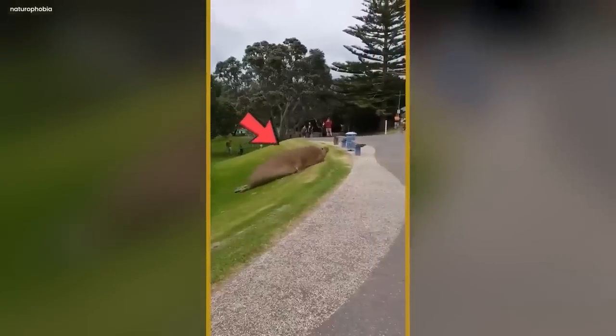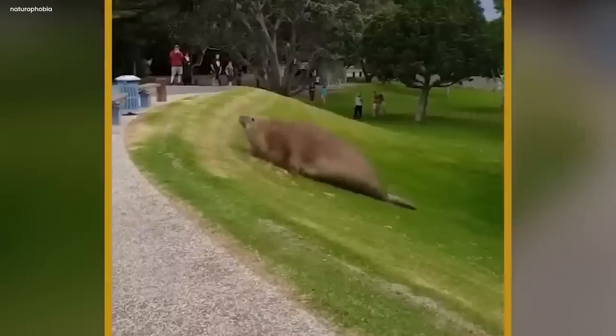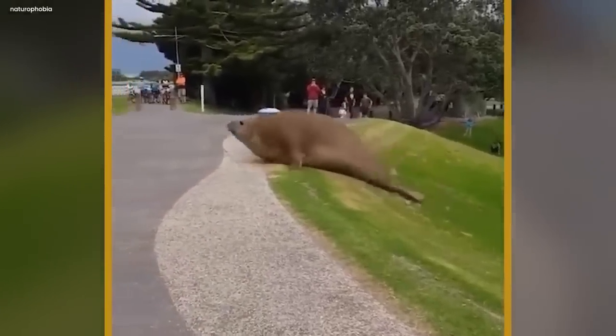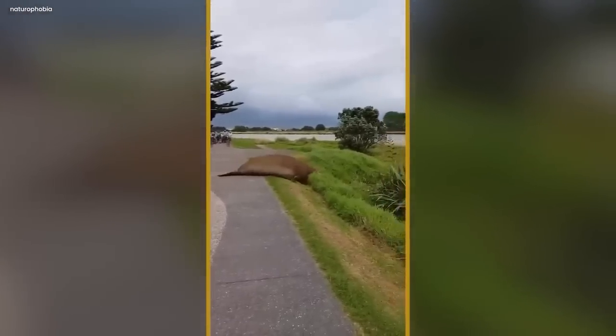It felt as if it had emerged from the depths of the ocean, breaking free from the water to explore the land. In that strange and bright moment, the park transformed into a place of mysteries. Reality mixed with the unknown, and the massive elephant seal became a puzzle that no one could solve.